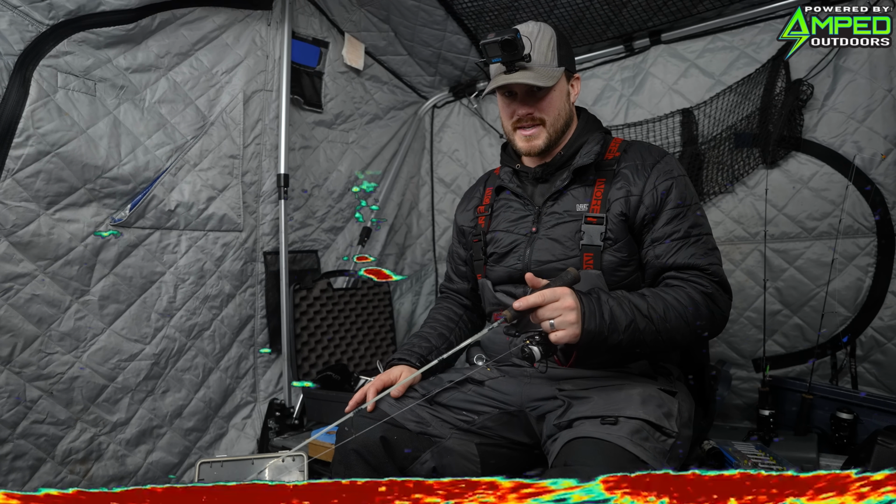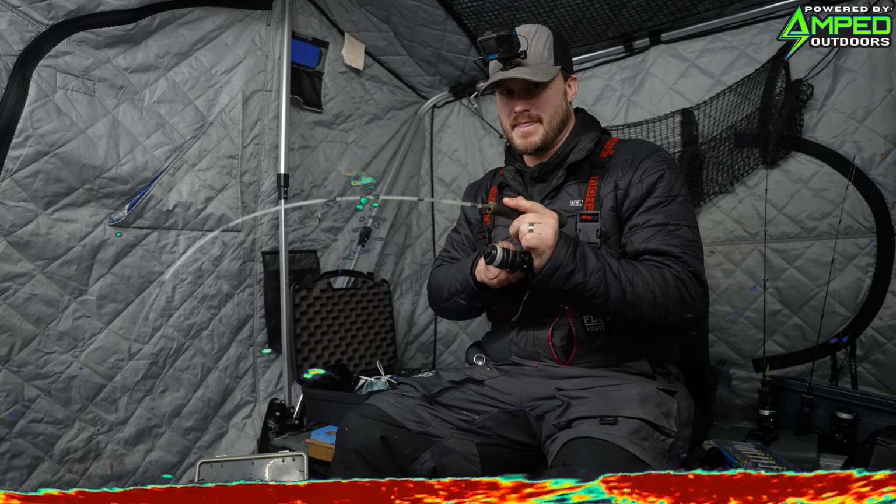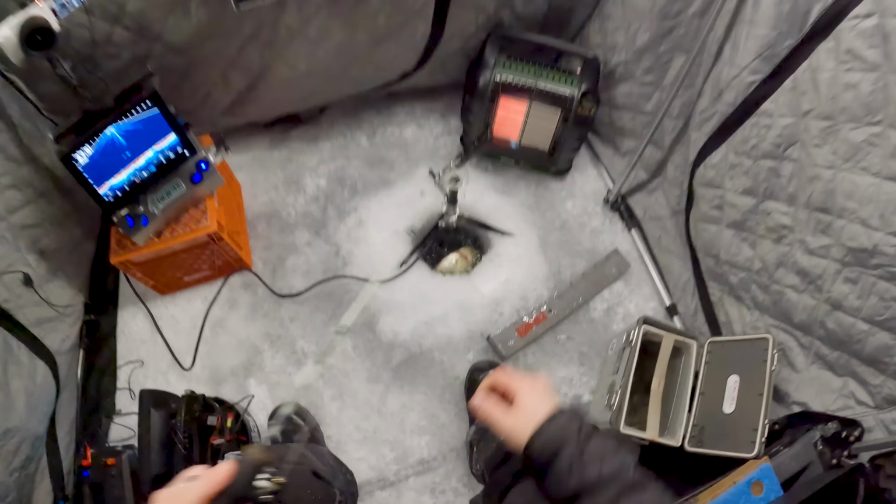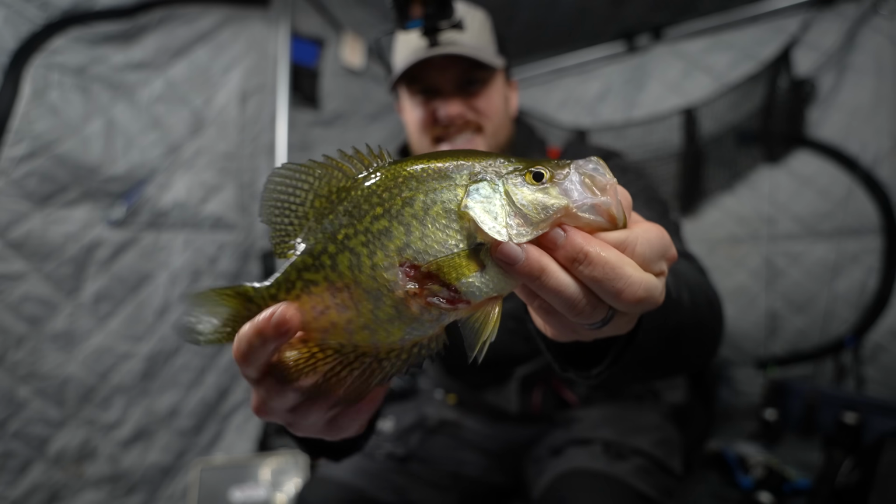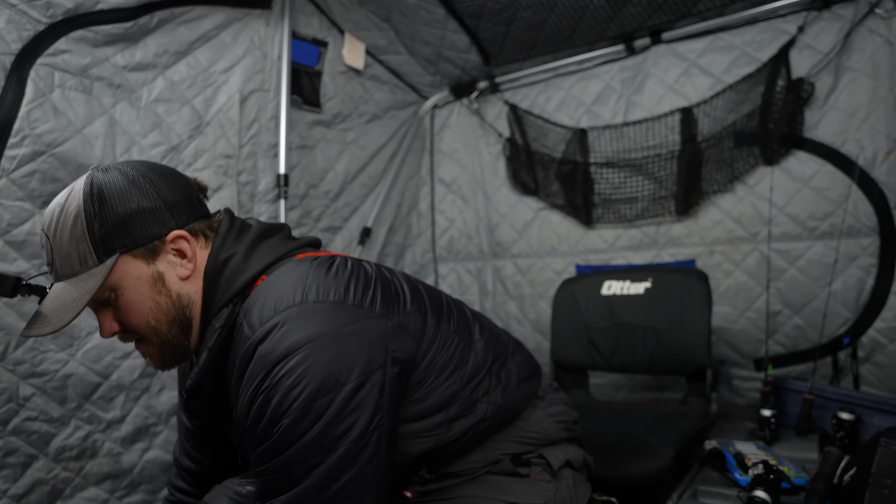Looks bigger, not quite as big as that first one, but there we go. Looked bigger than that last one or two that we've caught. This nighttime bite can be so fun because you can set up, better fish, not anywhere close to that first one that we caught. You can see that big gash on that guy. Big old pike probably munched him.